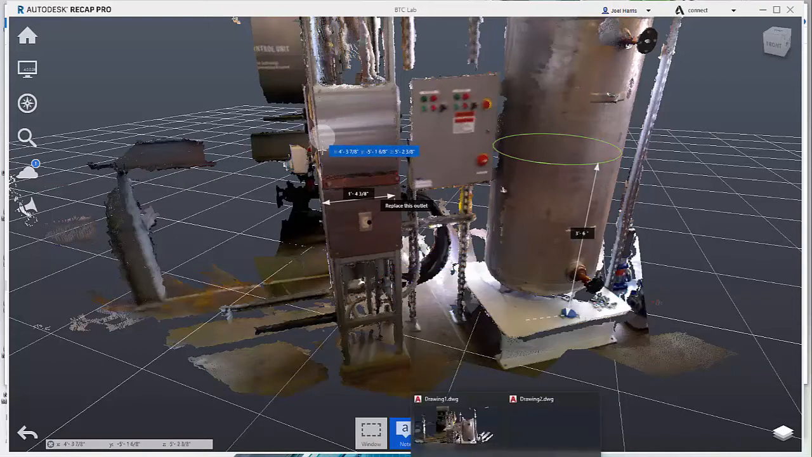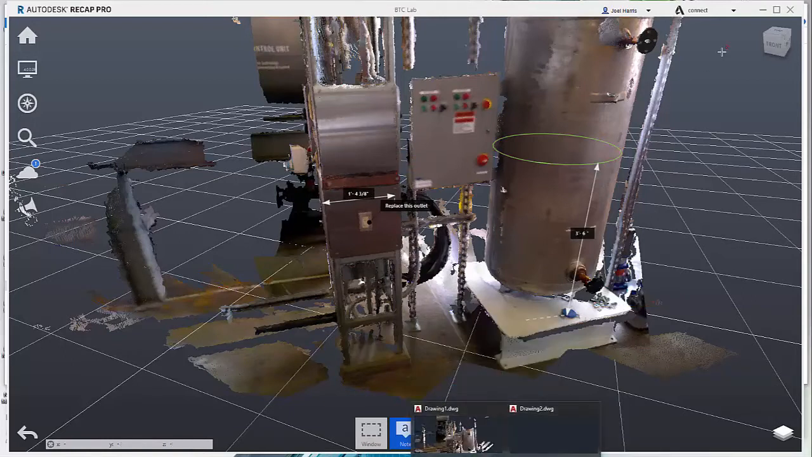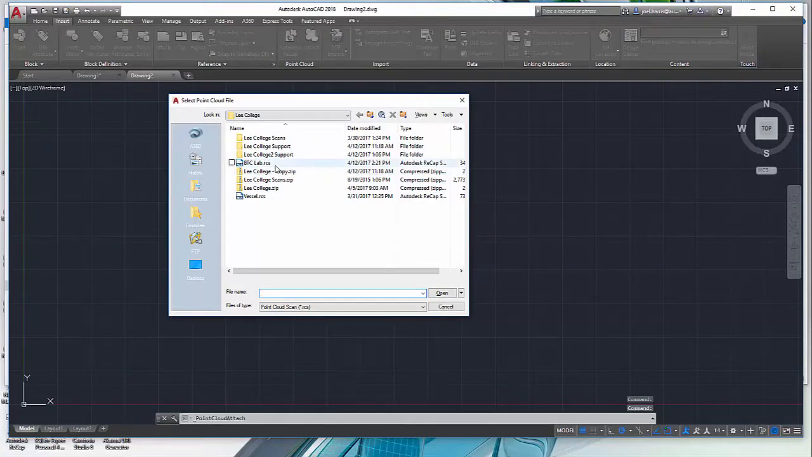Now we can switch to AutoCAD. And attach the point cloud into AutoCAD.